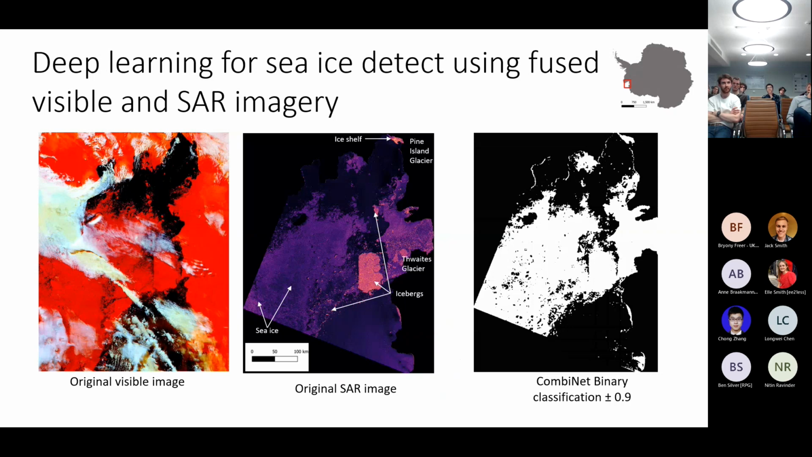Okay, so here are some results. This area here is Amazon Bay, which is in Western Antarctica. This is the original MODIS image on the left. Then the center image is the corresponding SAR image, and on the right-hand side we have the combined output, and I placed a binary mask here. So above 0.9 is ice, and below 0.9 in terms of the confidence is water.